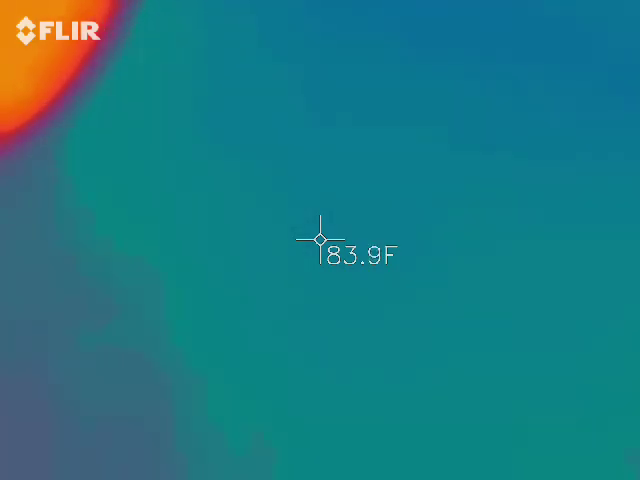So the sky would be cold. It depends on how the wind is going, but past the trees it was cold, but the trees were warm.